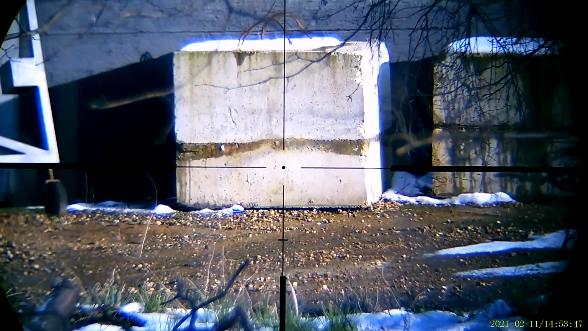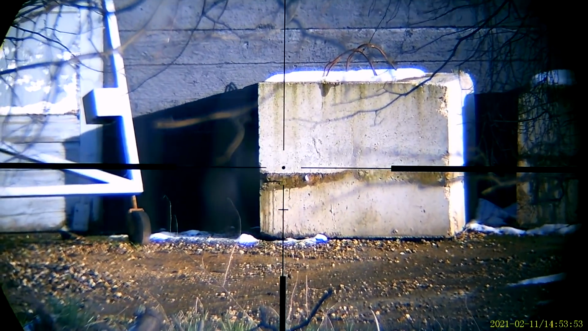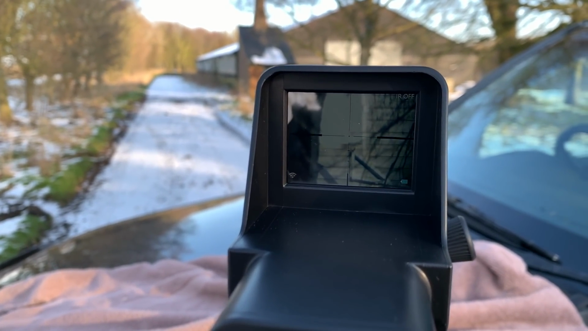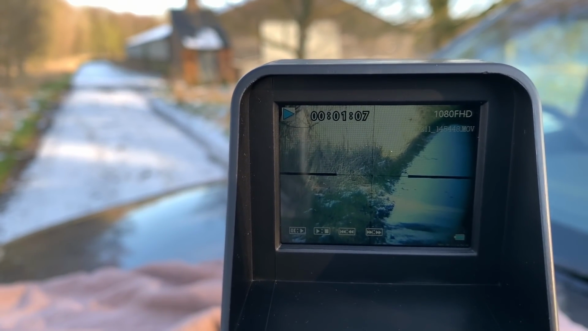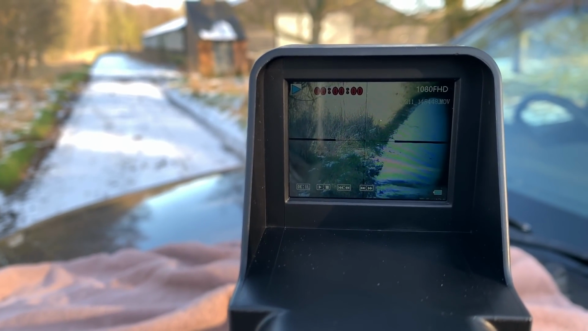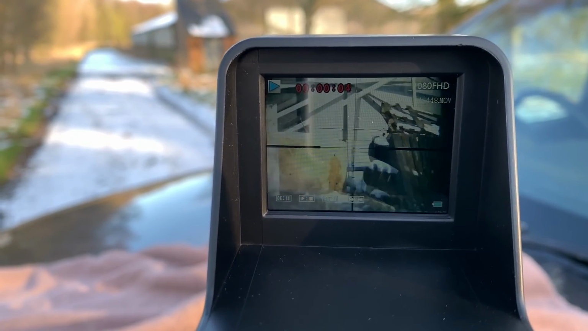This here was around 33 yards. One feature I really did like, and I would have loved to have had on my night sight, was the ability to play back the footage I just recorded on the little screen and watch it back in the field. You could watch it as a slideshow. You can therefore delete that single clip, or simply just play it back, just like I'm doing now.